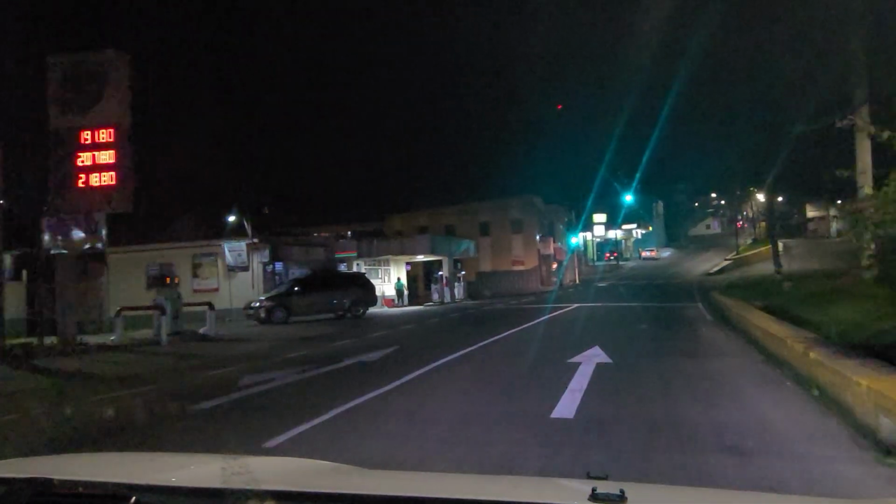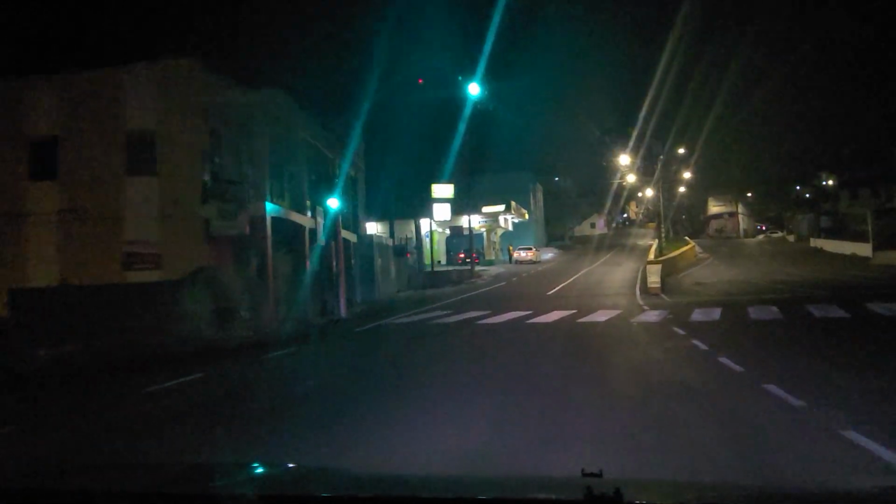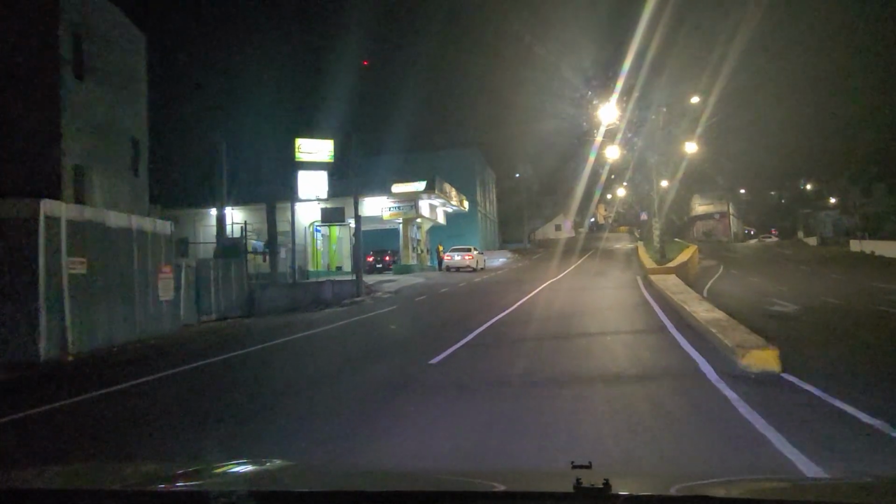Yeah man, so it's a Sunday night in Mandeville, Manchester. Lot of traffic lights.